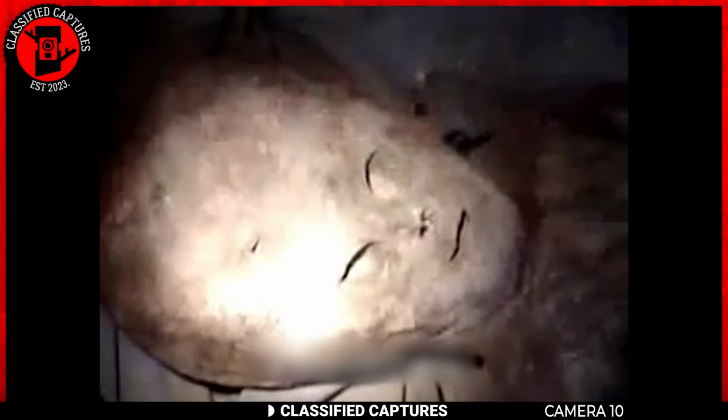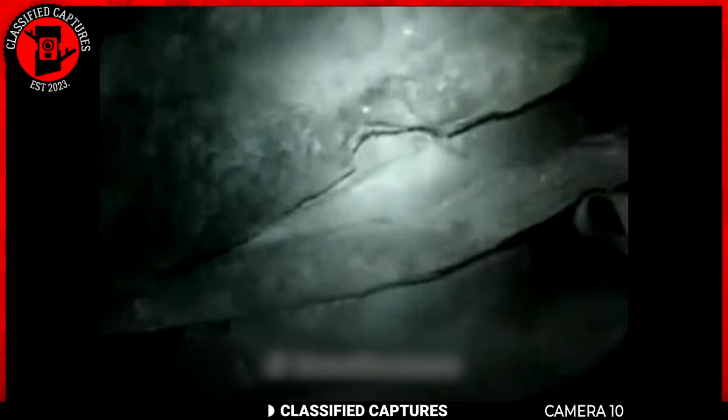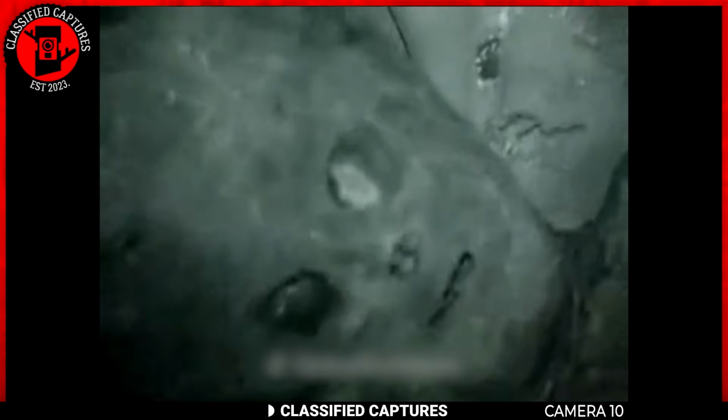Here we have another intriguing piece of evidence: a mummified alien creature supposedly retrieved from the Andean mountains in Peru after a UFO landing back in 1974. This video, taken in 2007, shows the same characteristics we've come to associate with alleged alien beings: a large head and small body.